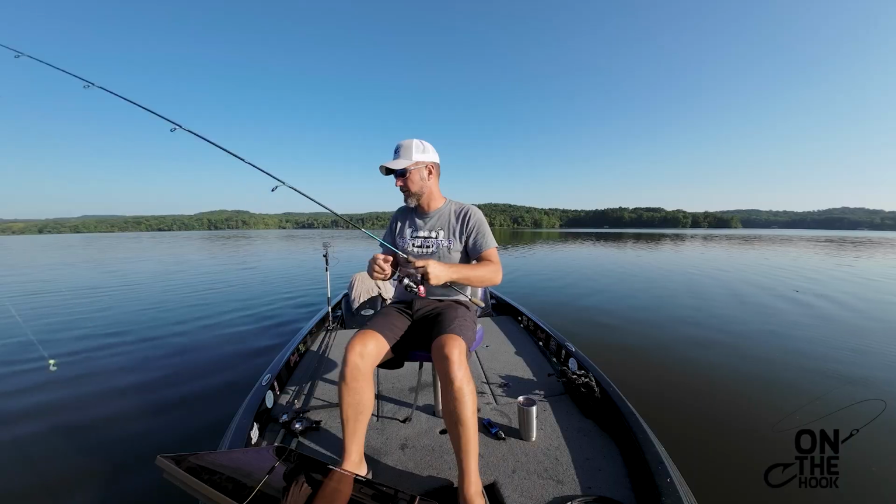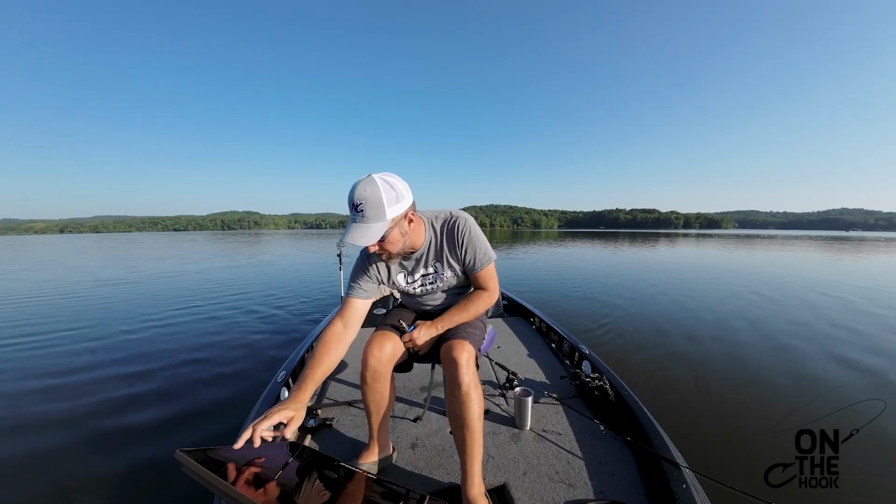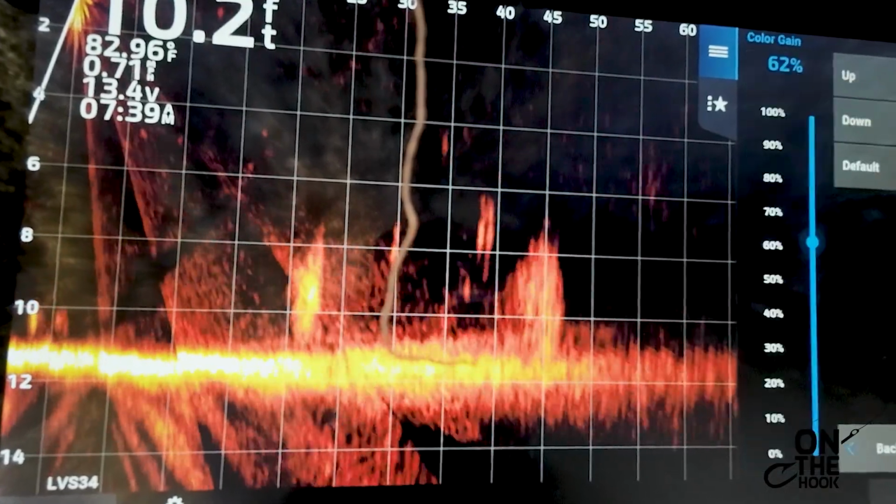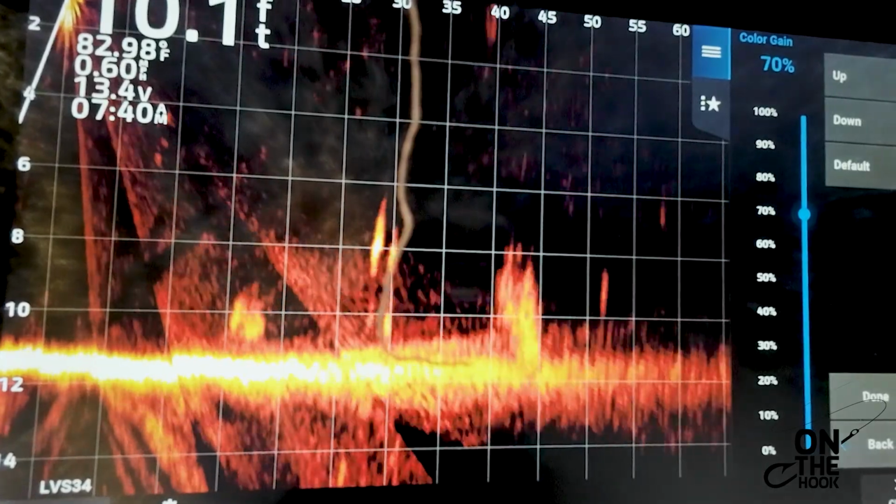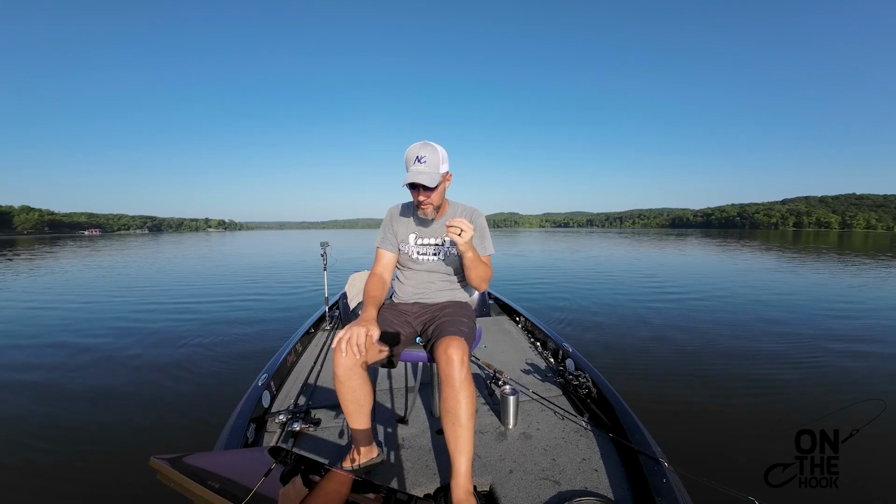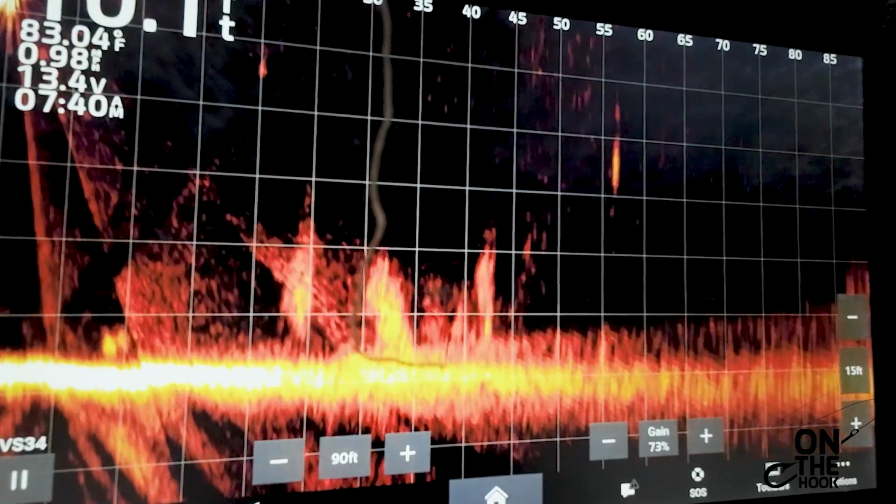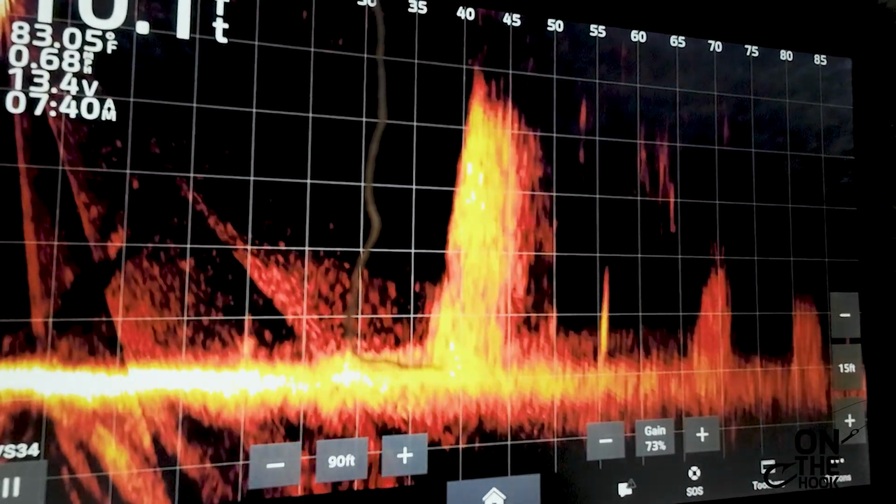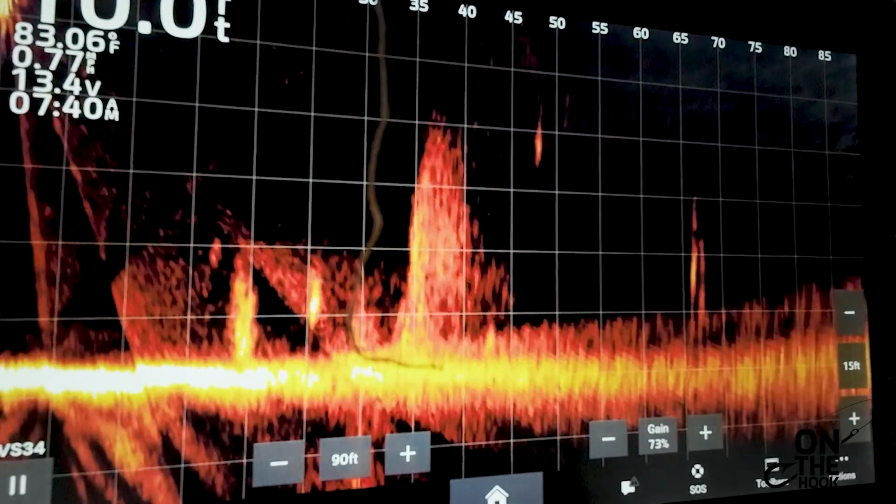Okay. Next stake bed. I feel like the color gain is turned down just a little bit. All right, what I just did there is I turned my color gain up. What that's gonna do is make the wood shine brighter and those bait fish more dull. So as I'm panning through here and I'm seeing those giant wads of bait fish, like right here at 70 feet right now, 70 and 80, that's bait fish. That's not a stake bed. That is stone cold bait fish.